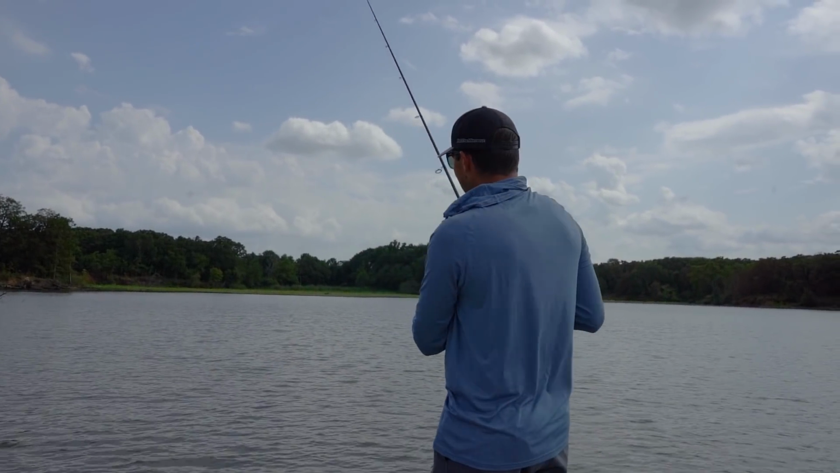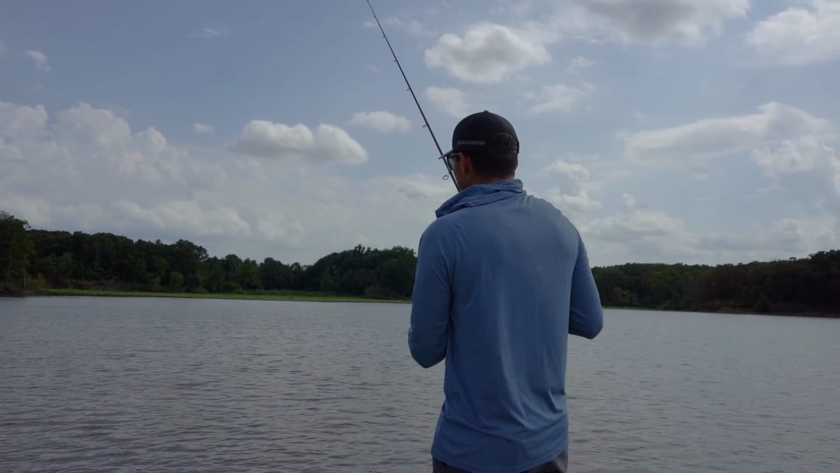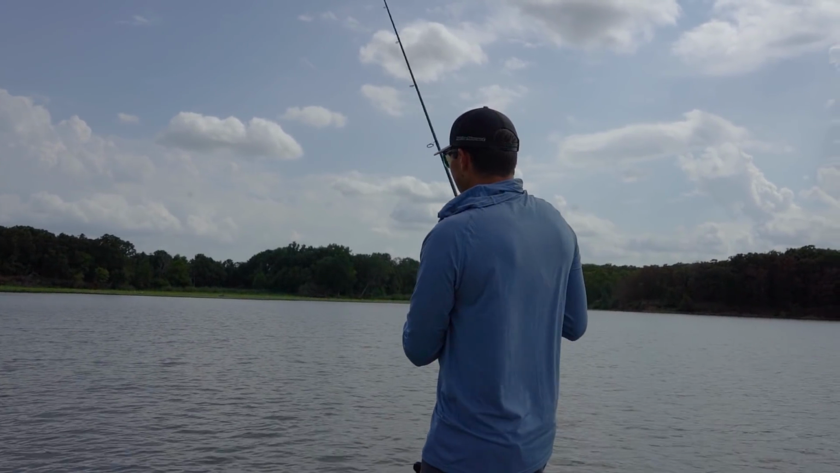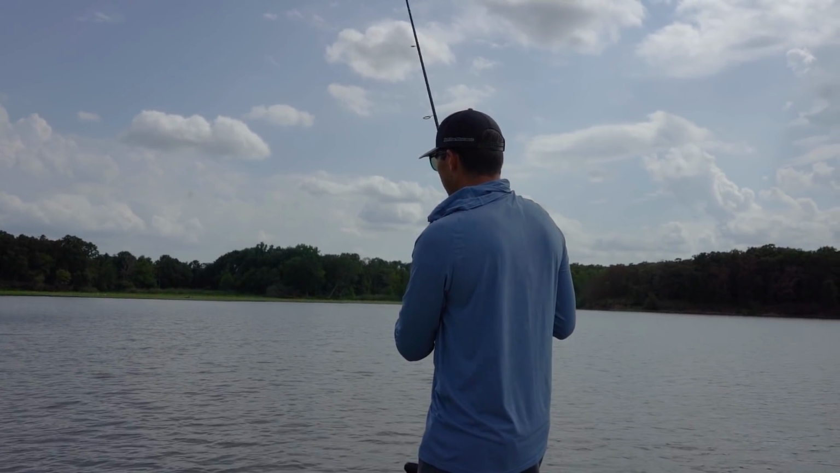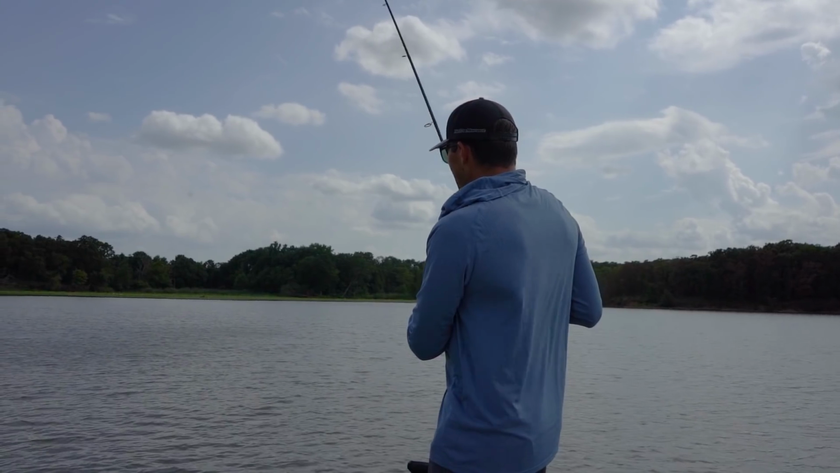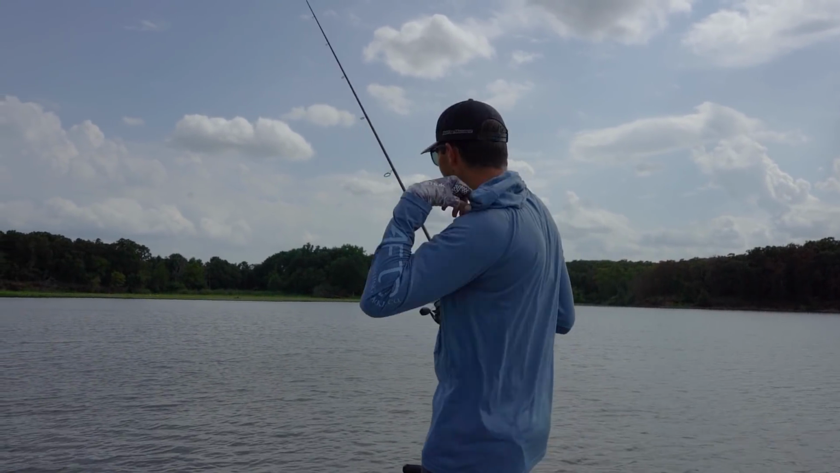Again, they're not deep. They're in like 3 foot of water, 4 foot of water. But for whatever reason, when I'm just sitting there dead sticking it, that's how they want it. So I'm just kind of moving it really slow, dead sticking it, and then picking up every 10 or so seconds, and it seems like one will just be on there.